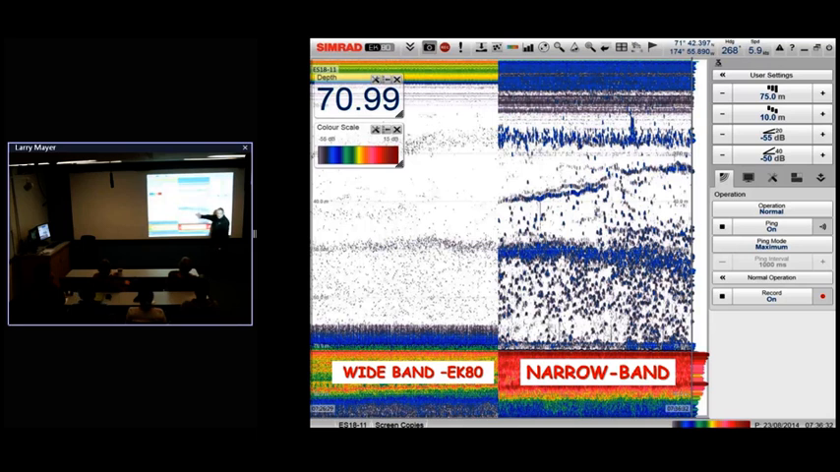That's what they would look like in narrowband mode with an EK60. These same targets in broadband mode give us much better temporal resolution, and a much more accurate description of what the targets might look like.